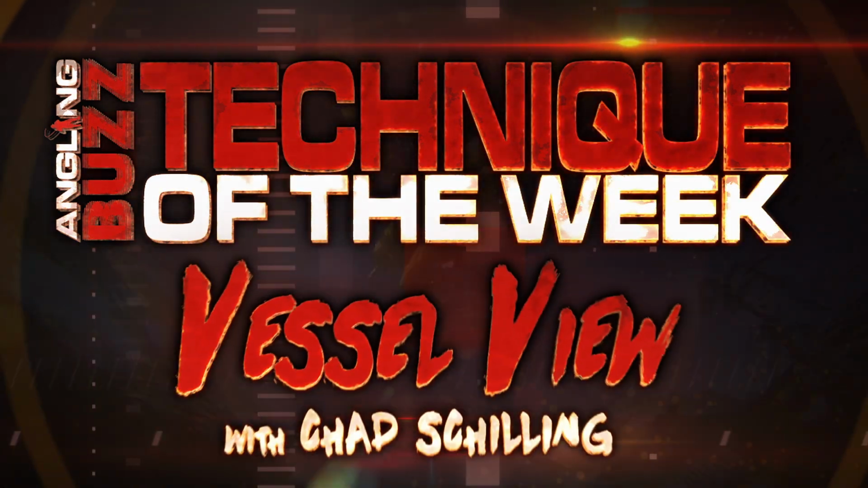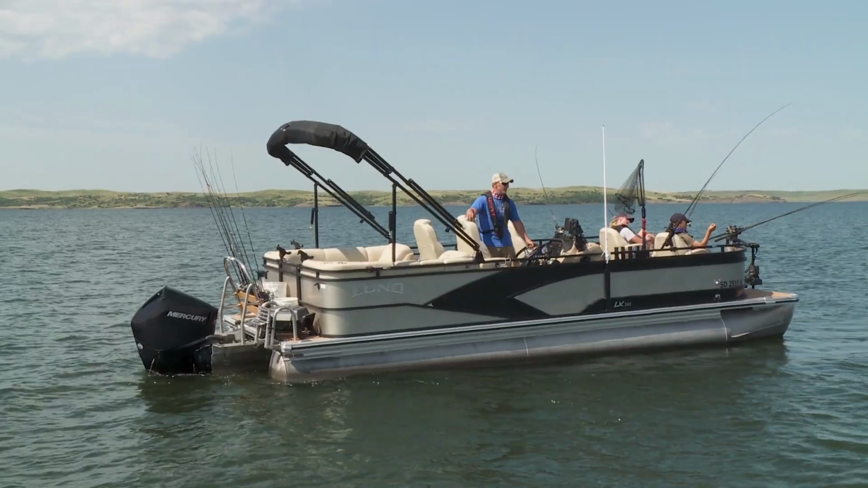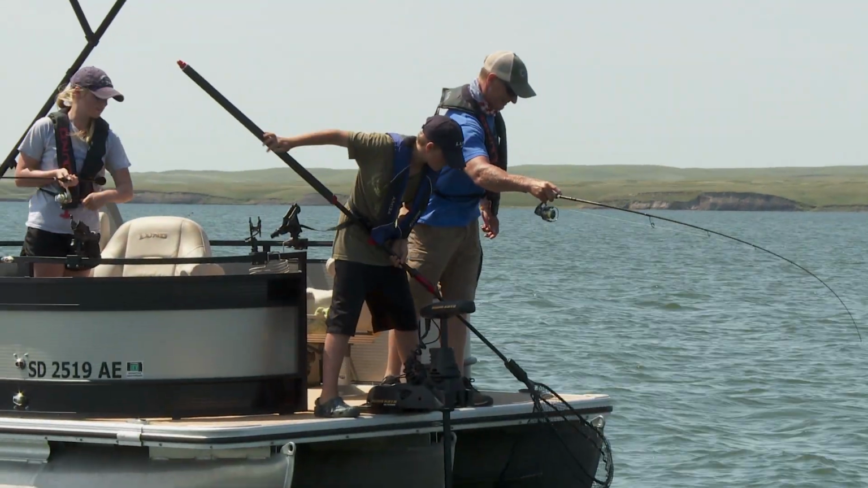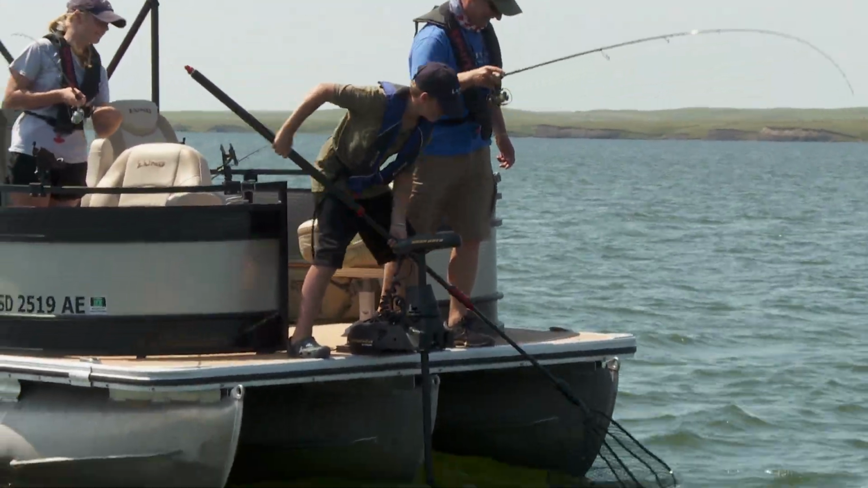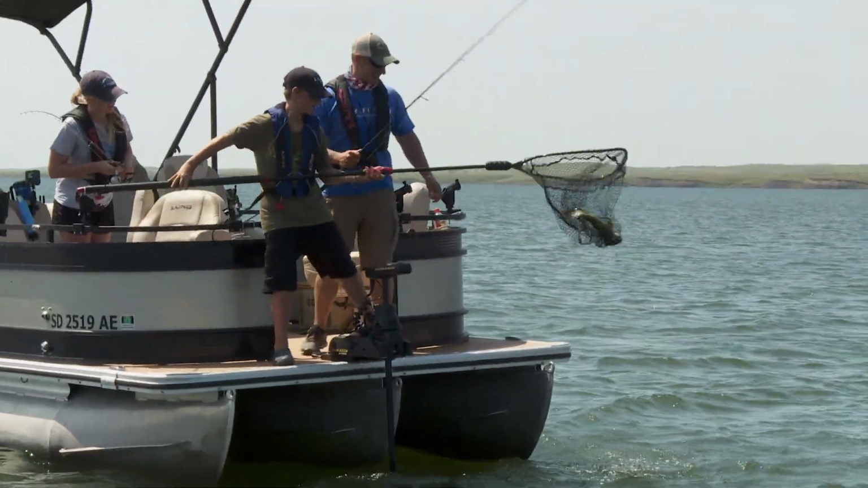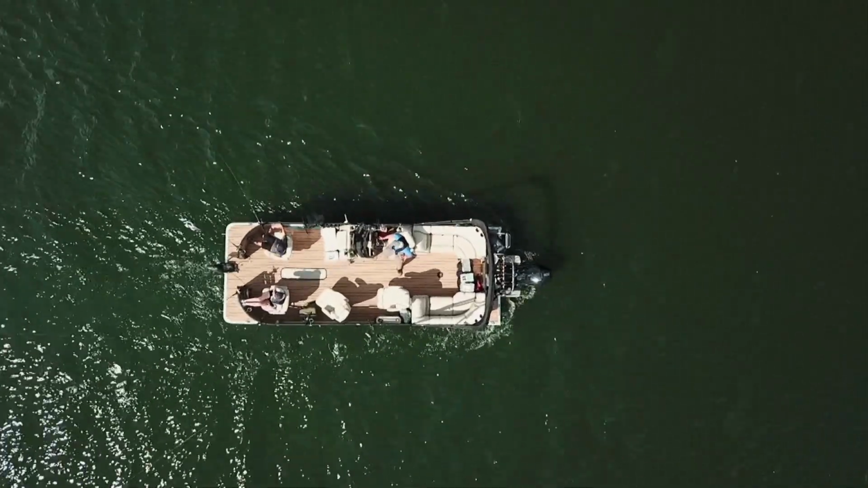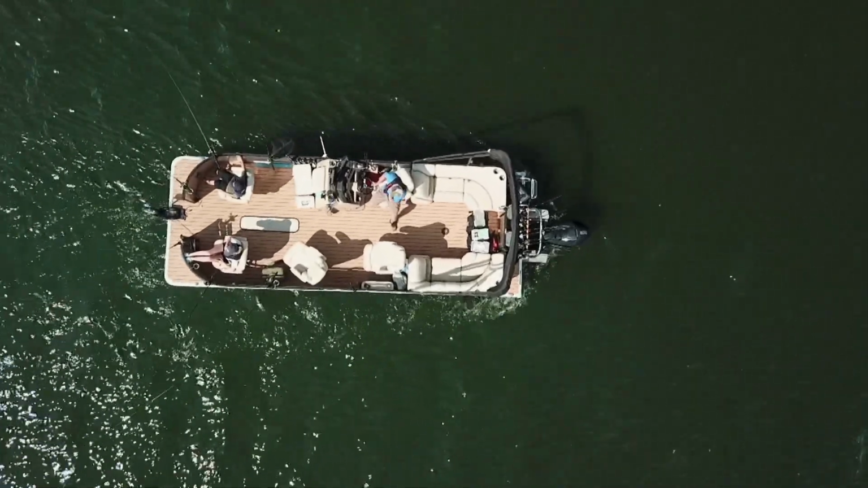You know, the Lund pontoon has been a huge tool in our arsenal. We have lots of groups of families and just big groups of buddies. They don't want to go in 2 or 3 different boats. They want to be all together. So we'll fish 4, 5, 6 people at a time in here. And with this layout, the way they have it, wide open, we can put 4 or 5, we fish up to 6 guys real comfortably.